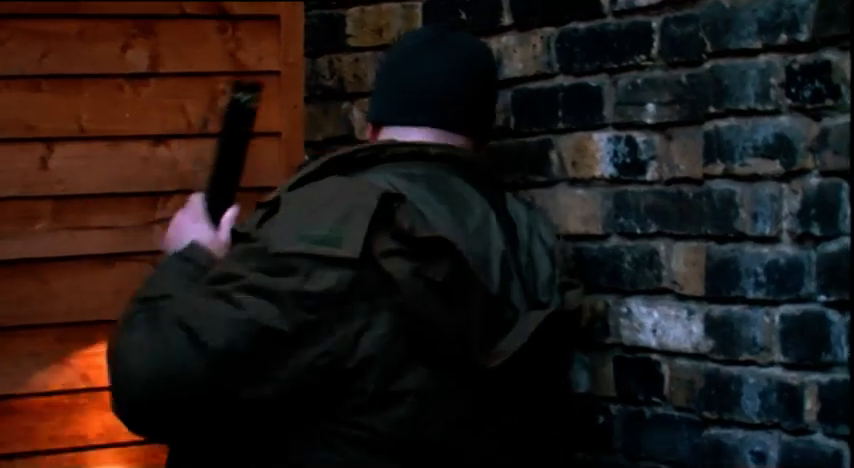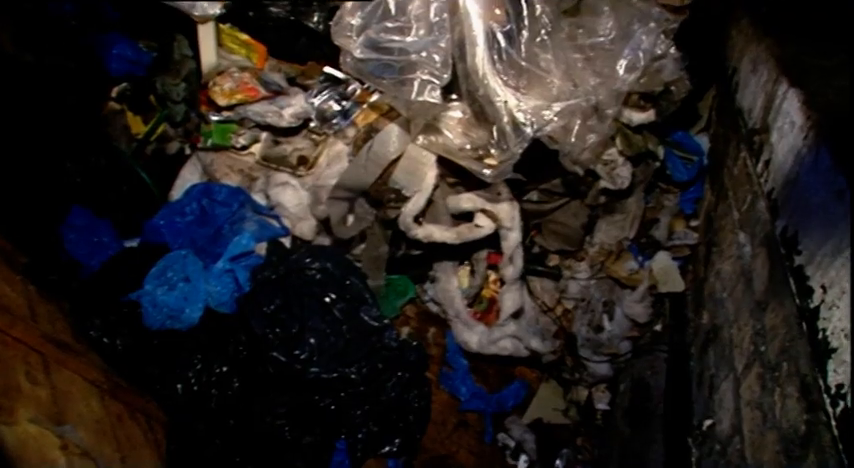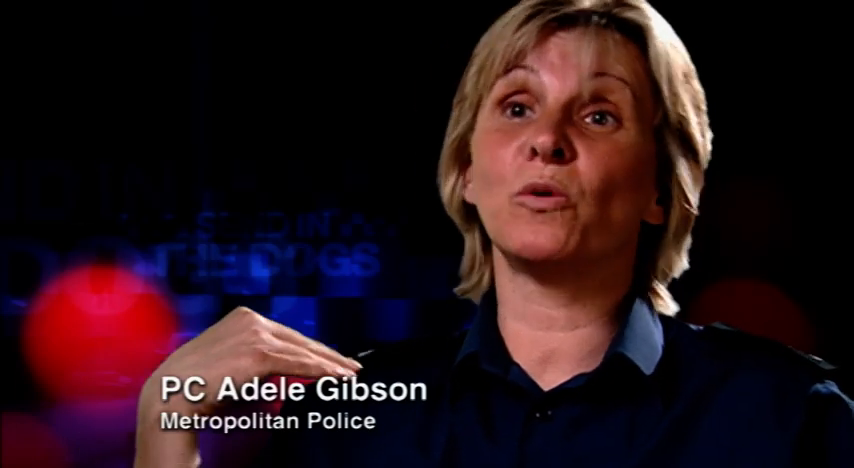What is it, boy? He's trying to get in there, if it helps. That little bit there. Yeah, he was jumping up at that board there. He was indicating, and straight away I sort of knew there was something behind there. Anything there? Should we rip the fence down? Yeah, this springs back. It's the breakthrough they've all been hoping for. Behind that fence, it was probably shoulder high, just full of rubbish bags and mess. Basically like a mini little tip, really.